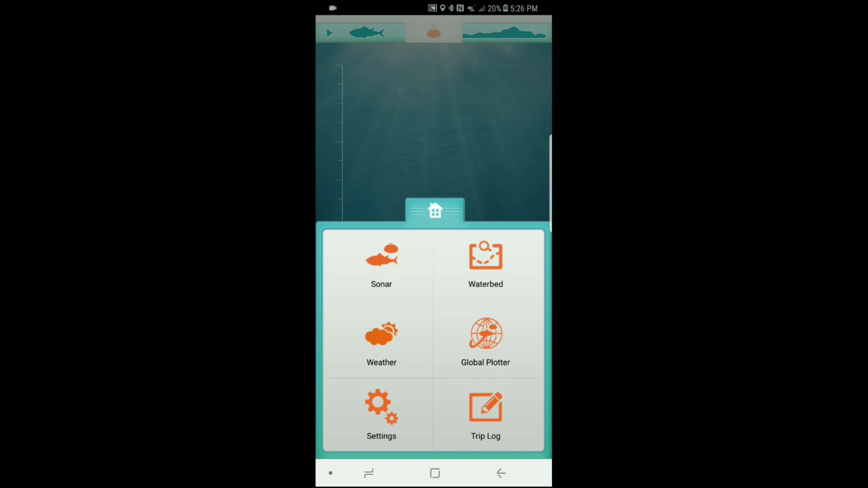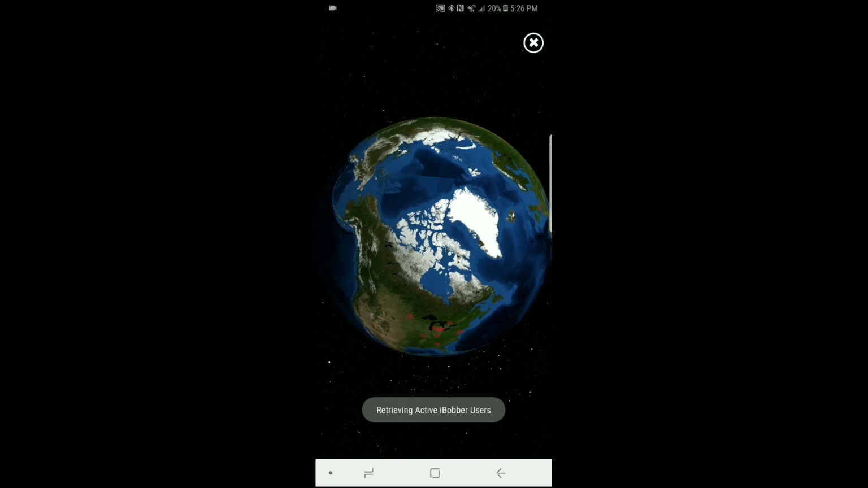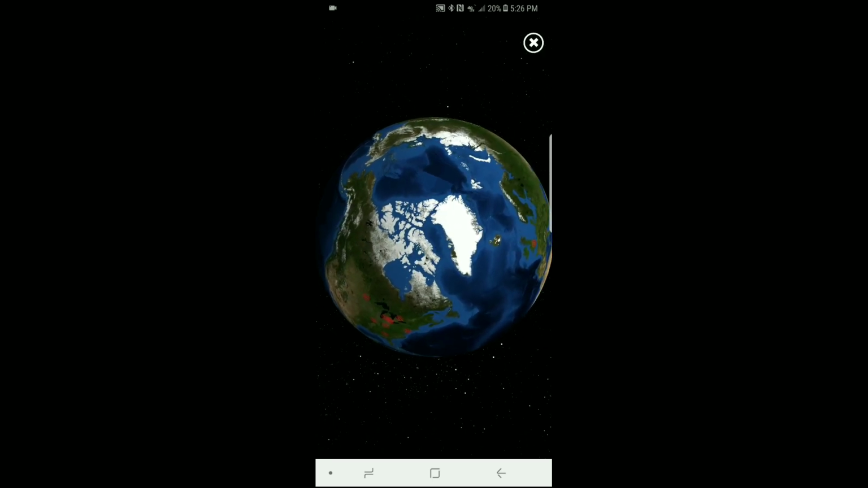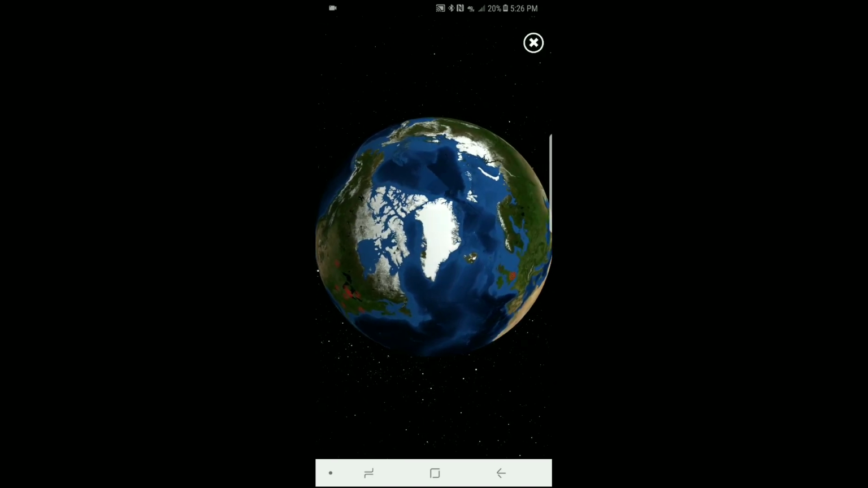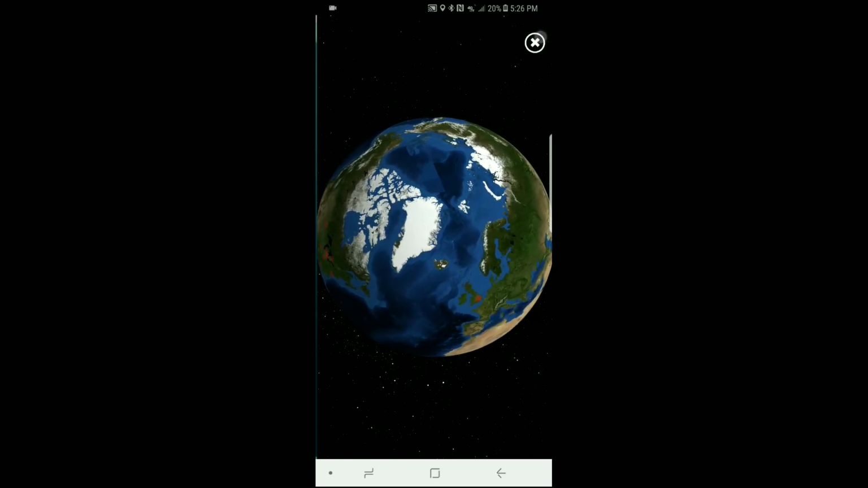Again, there's your weather. You have your global plotter, which, if you tap that, I was just going to tap and let you guys see. It just shows you around the globe, basically who's using this IBobber. Those little beacons that you see, that's just telling you as an example, there's just one big network, the matrix, if you will.